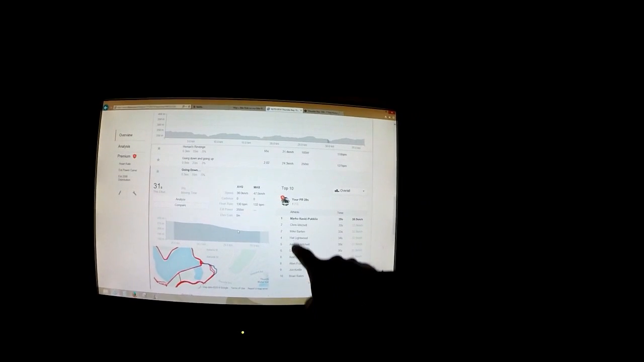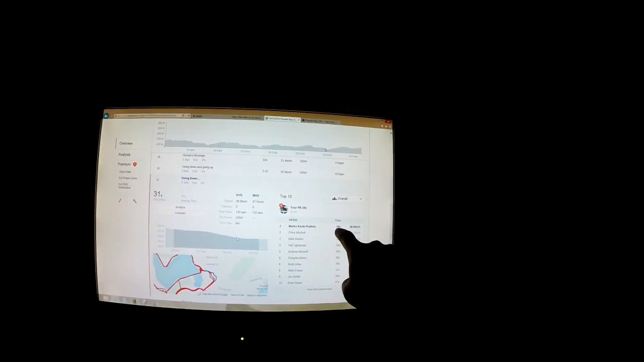But actually, the last time I went down the switchback one, I have the fastest time at 29 seconds, and even on the mountain bike that last time we did 31 seconds, so we're still faster than everybody else that's done it, even on the mountain bike. So I've got that little downhill section figured out pretty well.